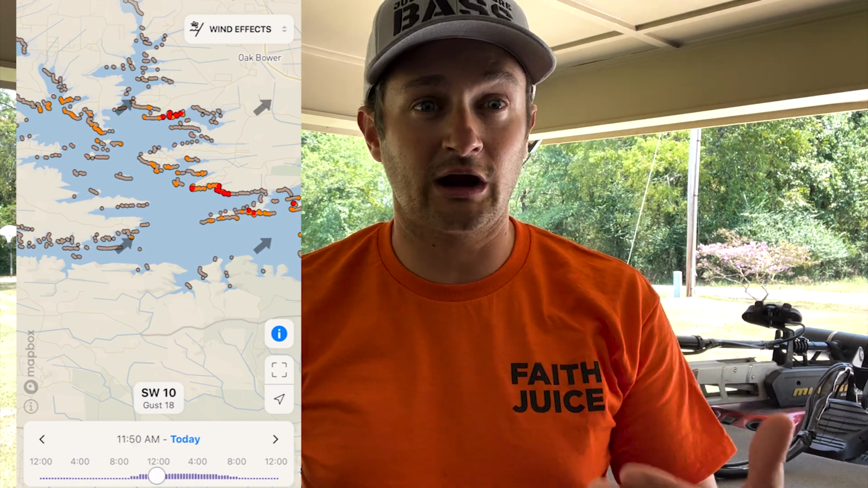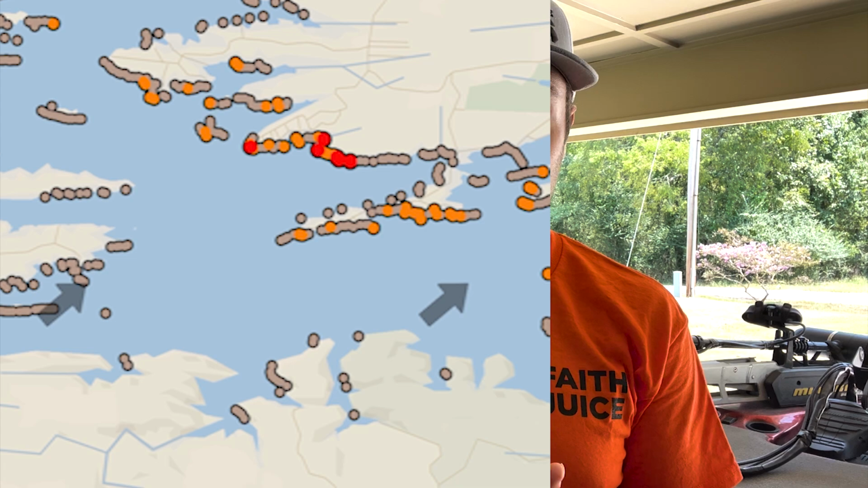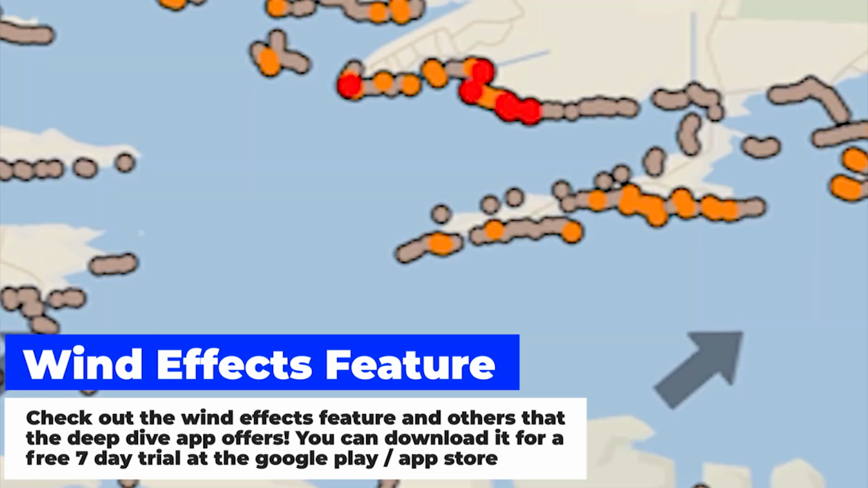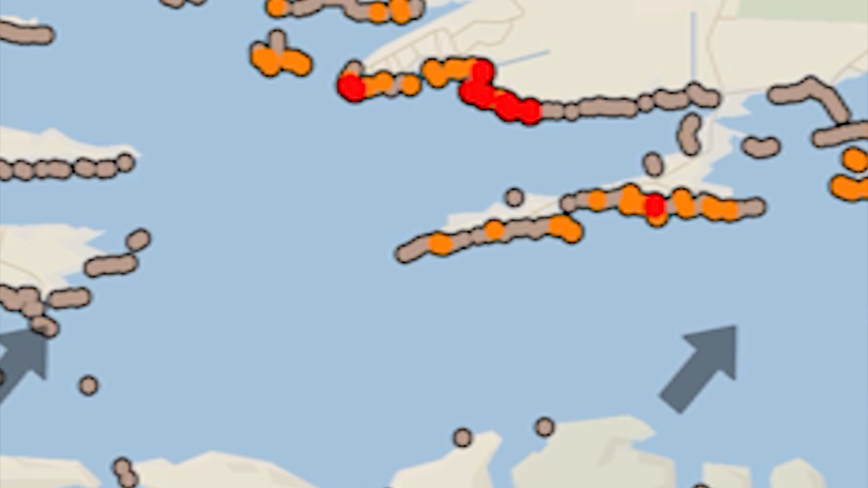But guys, they wouldn't be in the same areas every day. They're moving. One thing that I learned, of course, and it's simple, but it's true, the wind. So guys, the wind effects, which I'm going to show you here, the wind effects features are what I use on the Deep Dive app. It would help me find some of these areas. If there were areas to where, let's say it's a creek and I was catching them on a ledge, but that wind was blowing from the southwest or blowing north, and there's a bank, I could go to that bank and find the bass and find the bait.